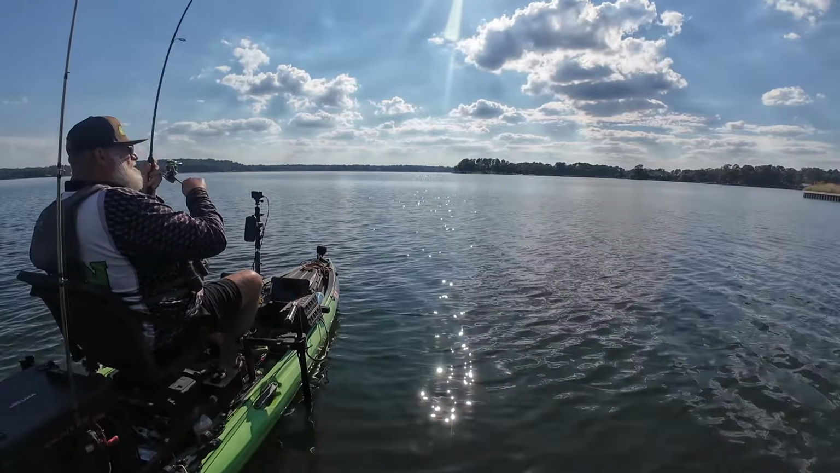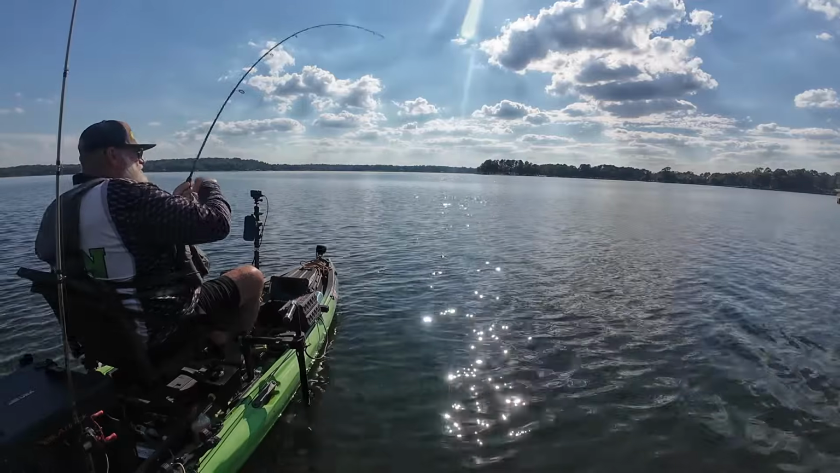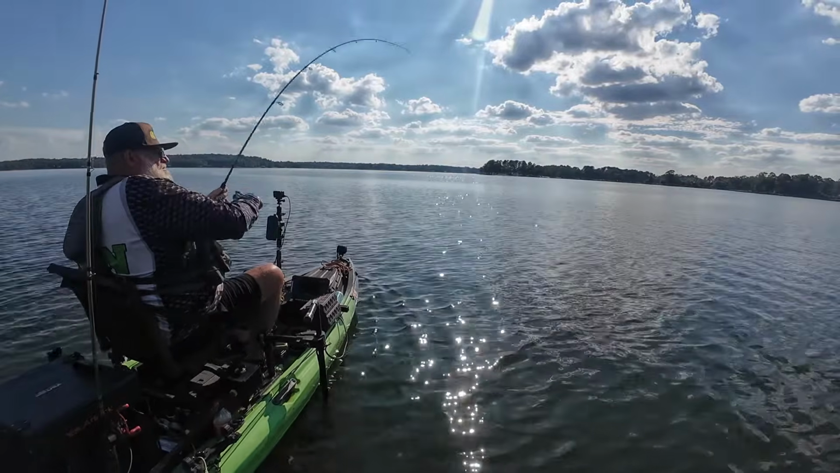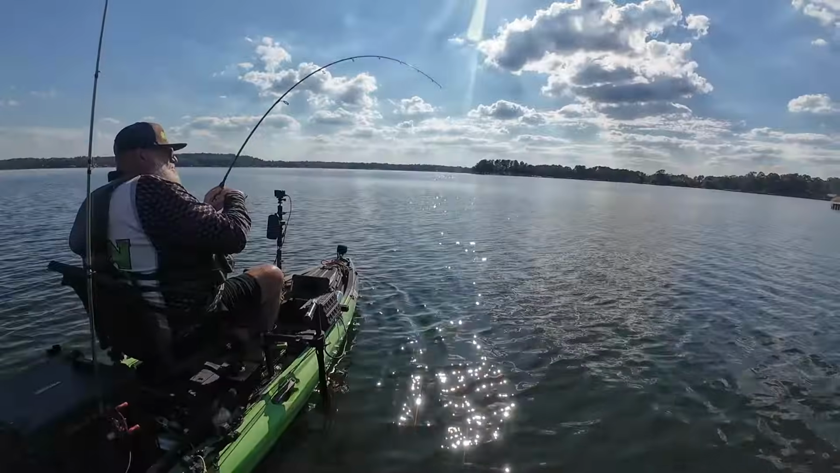I've watched suspended fish 30 feet off of the bottom in 45 feet of water just sit there and hover like they were zombies until one shad wandered through, and then it was Hiroshima, baby. It was blowing up. I bet you'll never see that on down imaging.